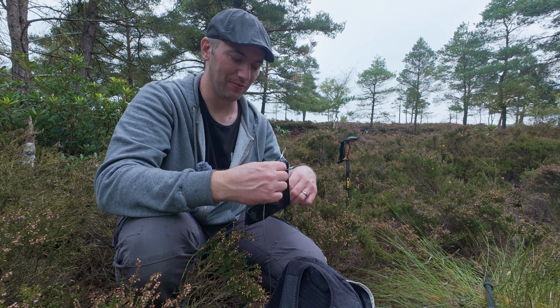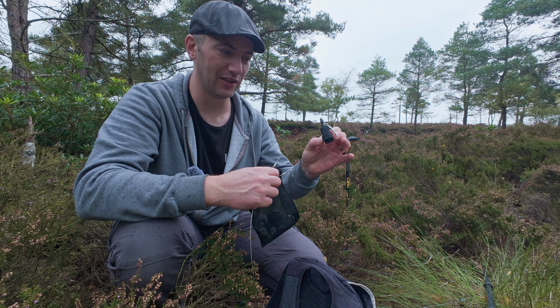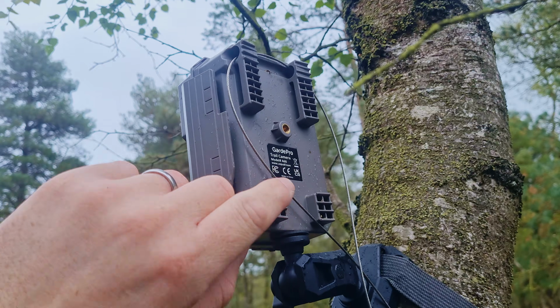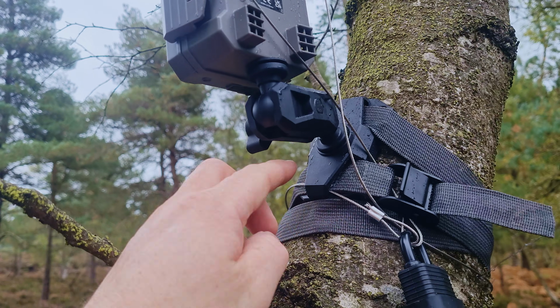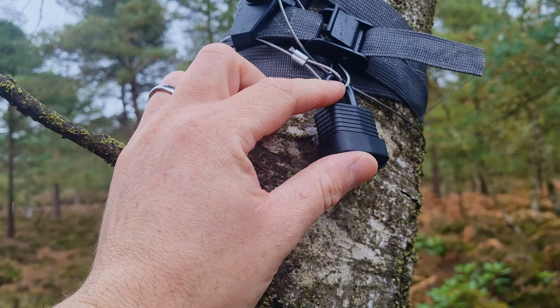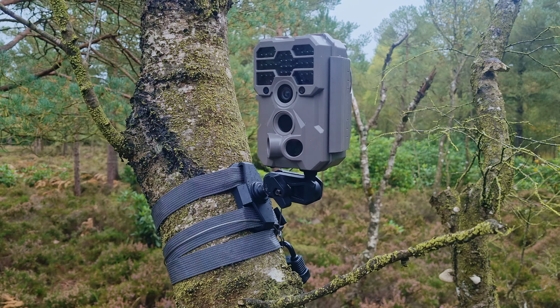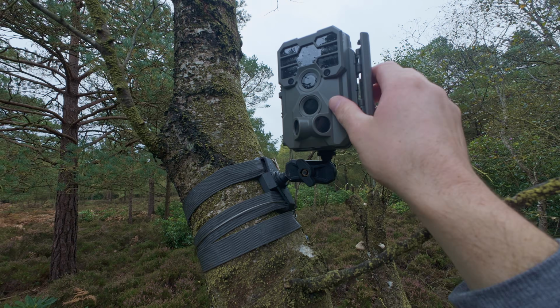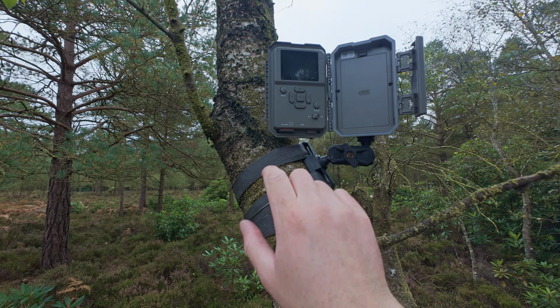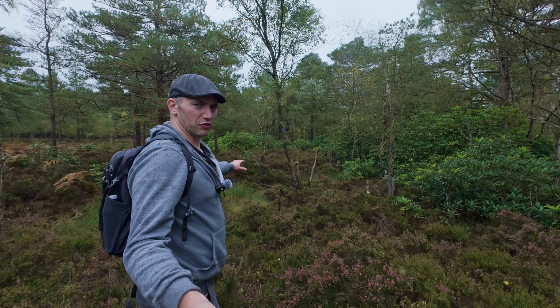And then I have just a little padlock. I have a few of these, the same key works all of the padlocks. I ran the cable through here first, and I just have it kind of wrapped around the tree, through the mount, and tucked under the strap just to keep it tidy. And then the lock is there. Now there's no way to lock this camera, so they can still take my SD card, but just don't tell them.